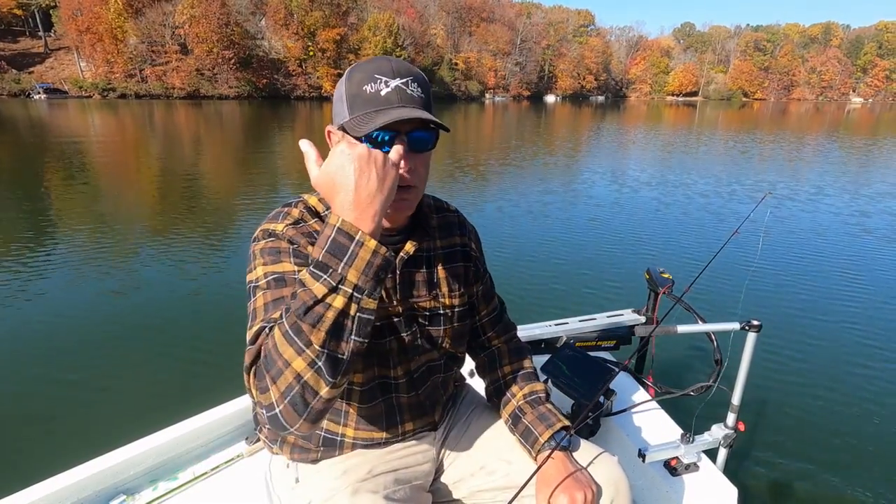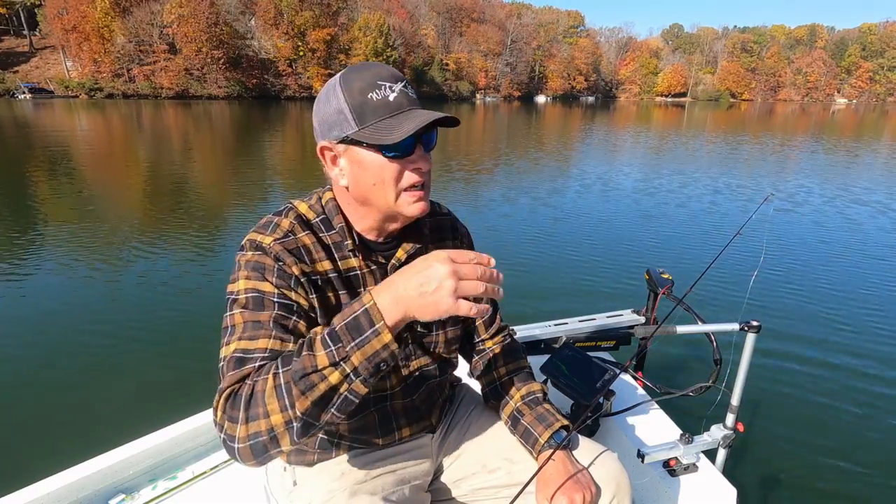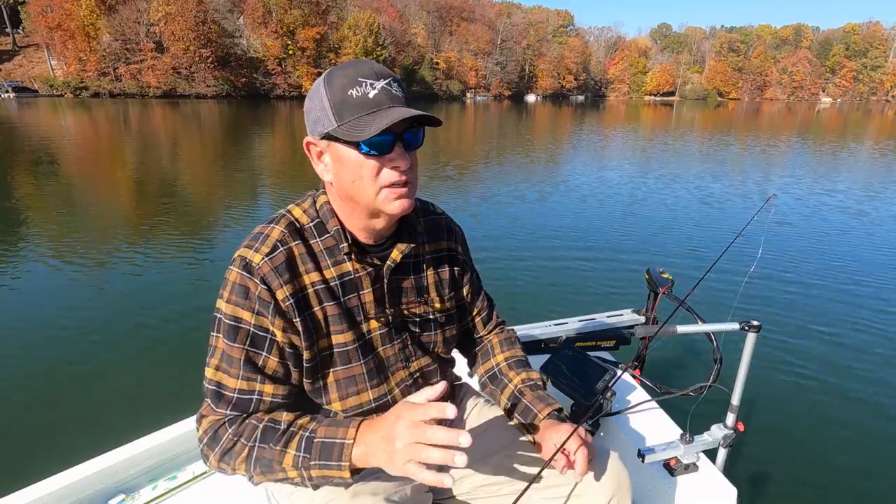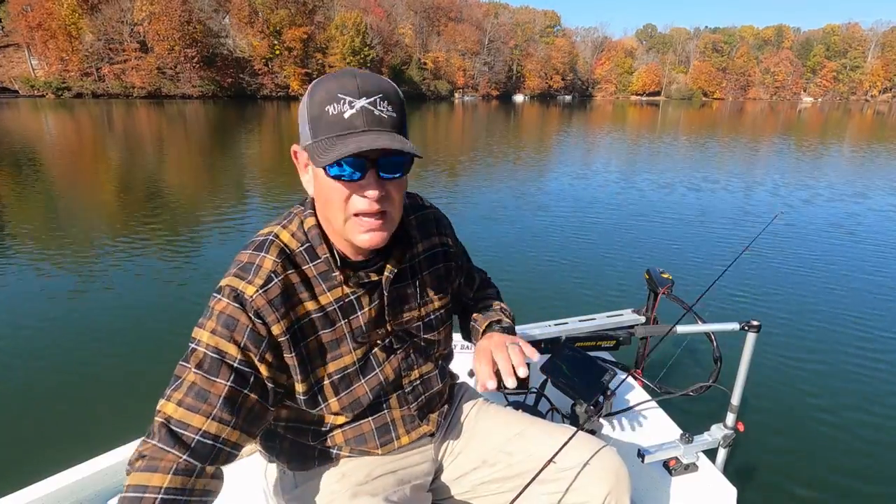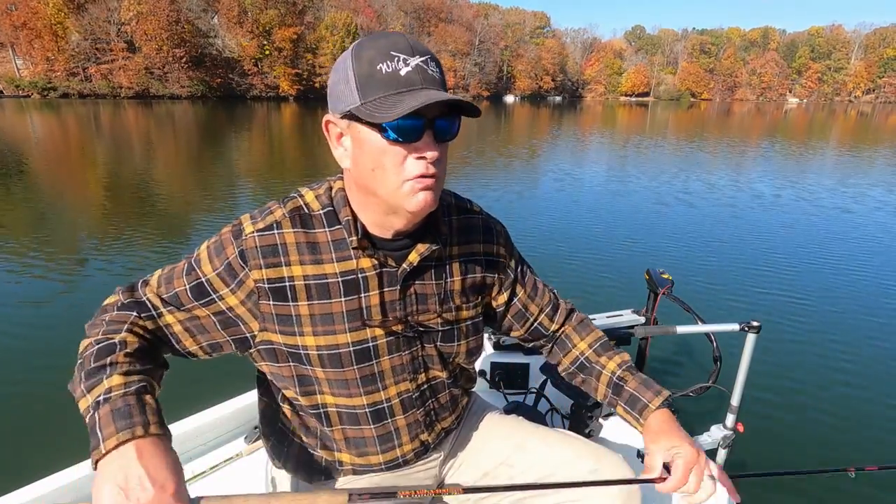Now I just been going. There's some stuff sank up here in the upper end. Looks like just cut-offs of treetops. They're small. They come up and not bushy like a cedar tree, but they've got some limbs on them. They have some crappie in them, but the crappie are very spooky. You get close to them, the bigger ones seem to move off.